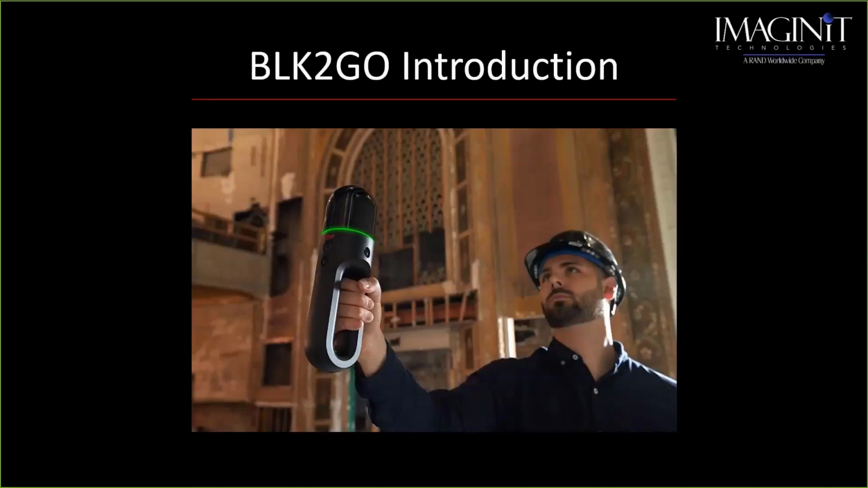So today we are going to spend a little bit of time walking through the BLK2GO. We're going to go through this. We're going to talk about the specs, talk about what it is, how it does it, and then I am going to actually show everyone just a little bit of data that was captured with the BLK2GO, how I can bring that into AutoCAD and really quickly capture and create 2D floor plans in AutoCAD with that.